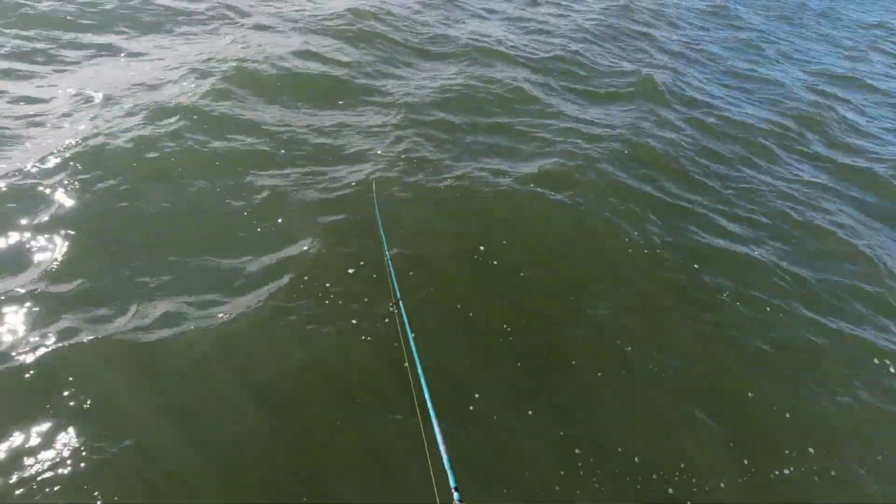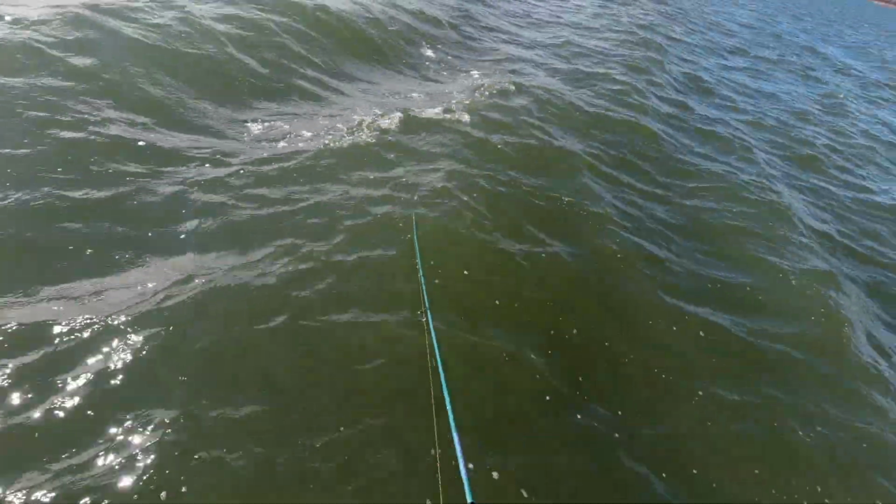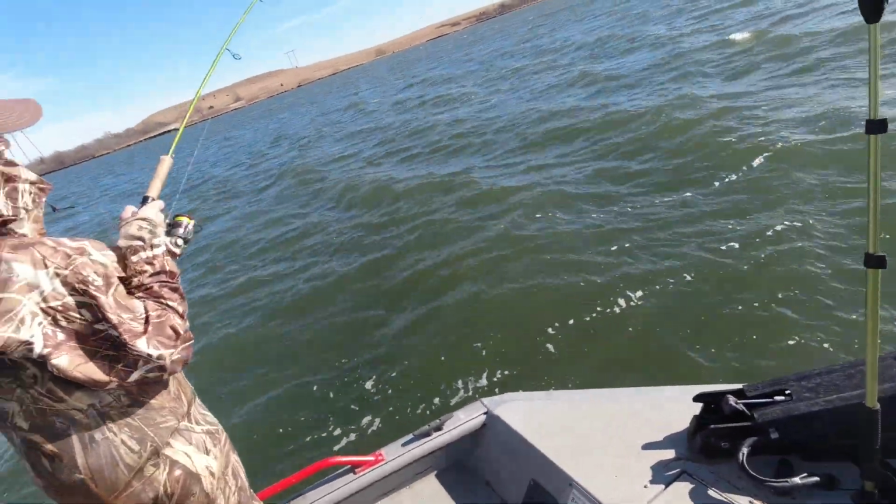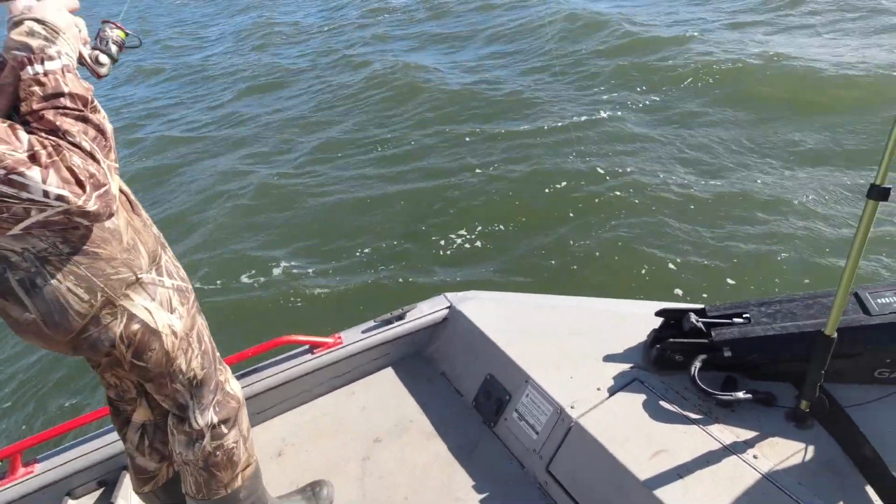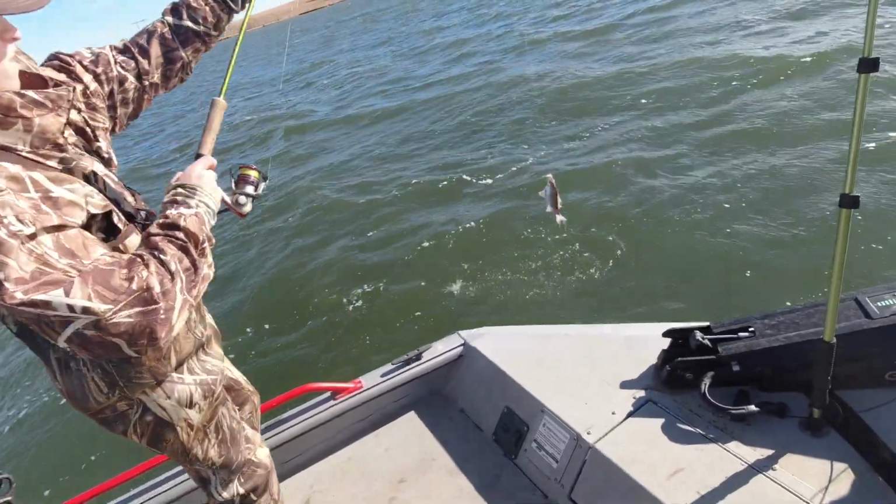Then you'll know they're on there. Got him that time? Yep, that's a white perch.